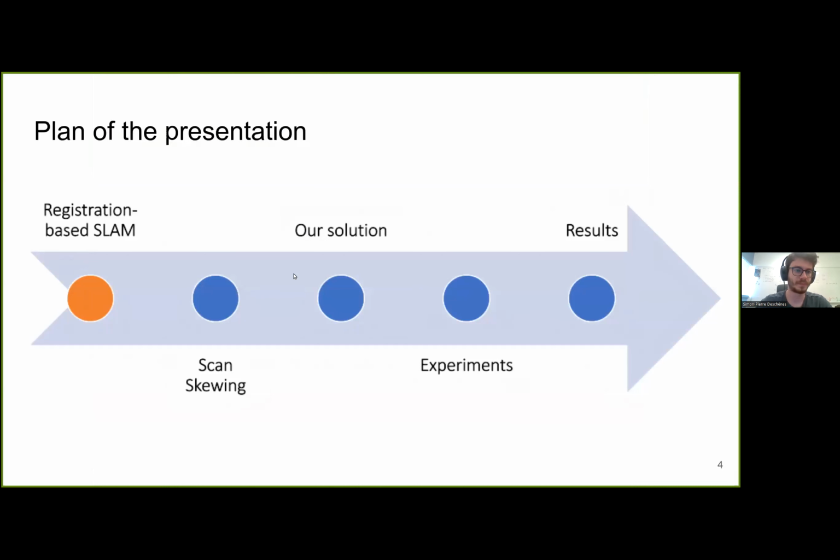And now that you understand a bit more what was the goal of our work, here is the plan for the rest of the presentation. So first, I will explain how basic registration-based SLAM algorithms work. Then this will allow us to understand a bit more how scan distortions or scan skewing affect these SLAM algorithms and how we can mitigate this phenomenon.